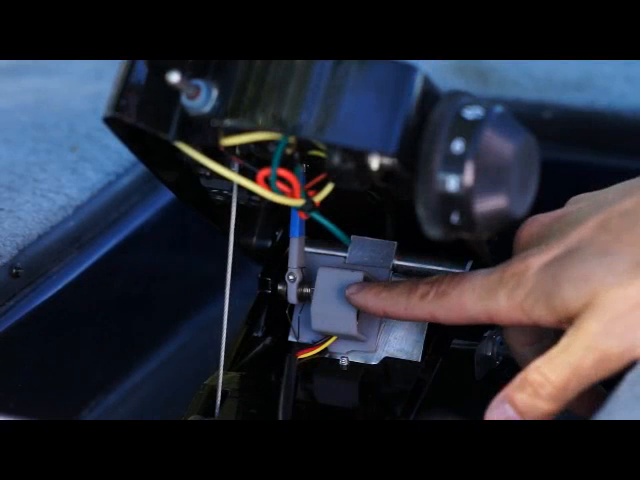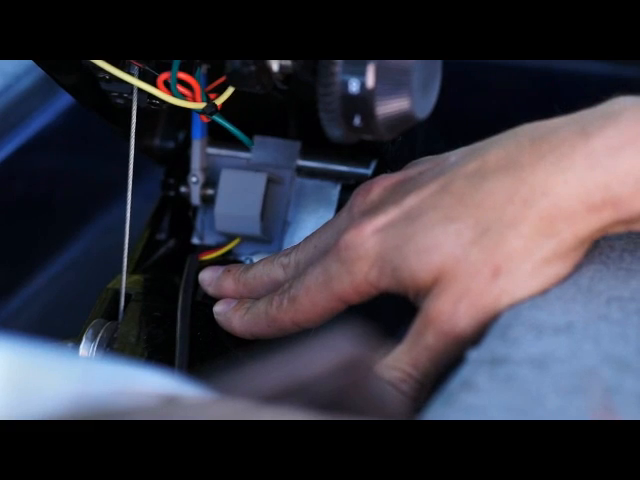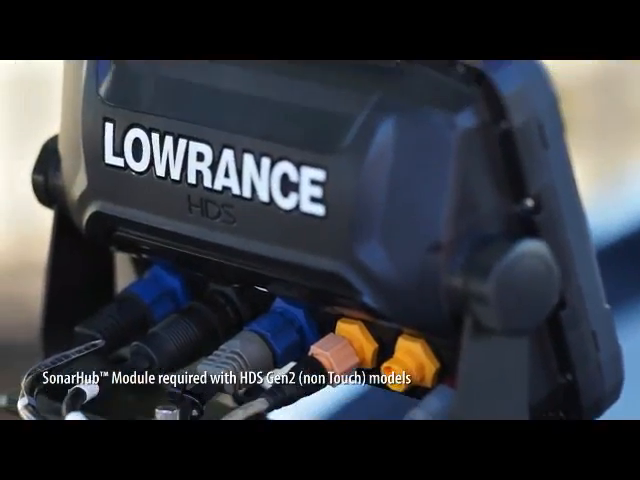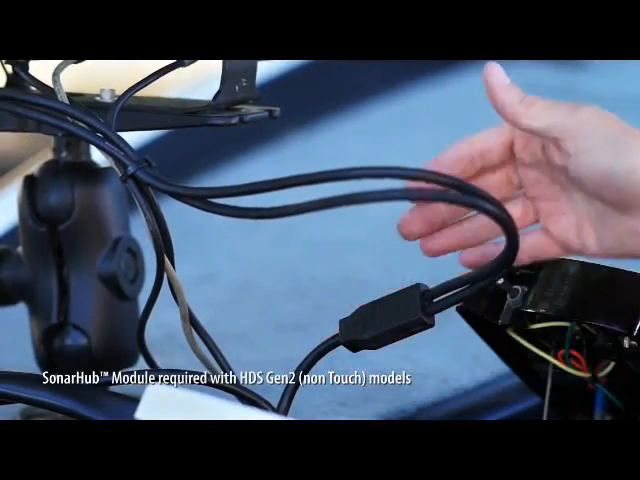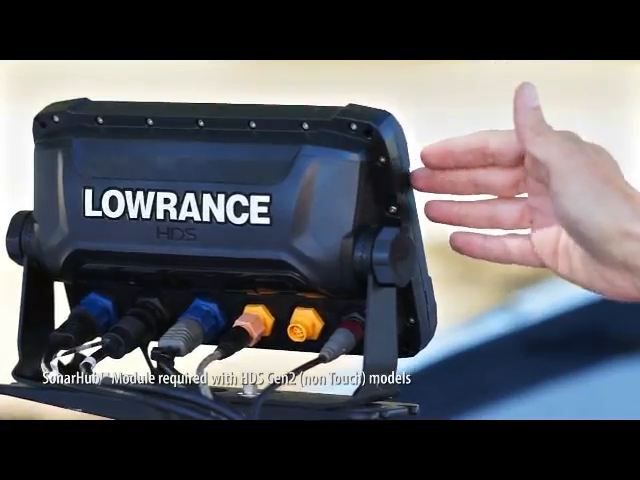Next, you'll need to install the foot control sensor. This allows SpotlightScan to know which direction it's pointing. This works on any foot control cable steer model. After you've installed this sensor, you simply connect it to your NMEA 2000 network. The SpotlightScan transducer cable splits into 2 cables, which plug into your structure scan port and your broadband sounder port of your HDS Gen2 Touch.